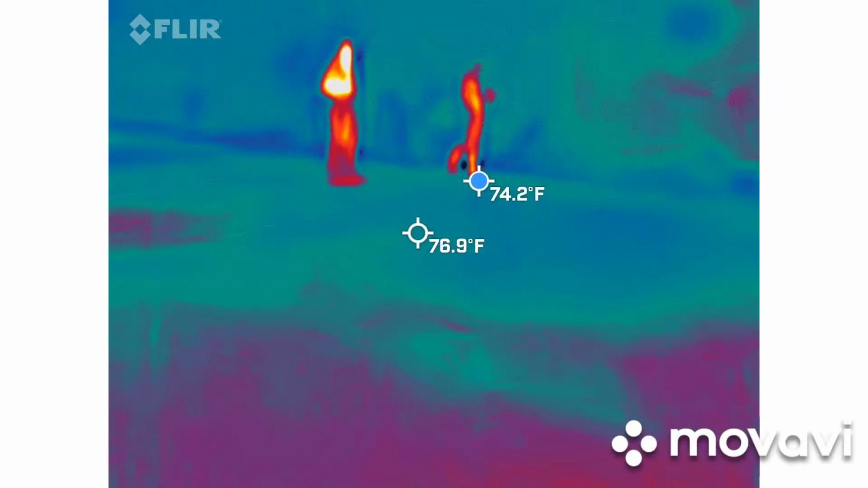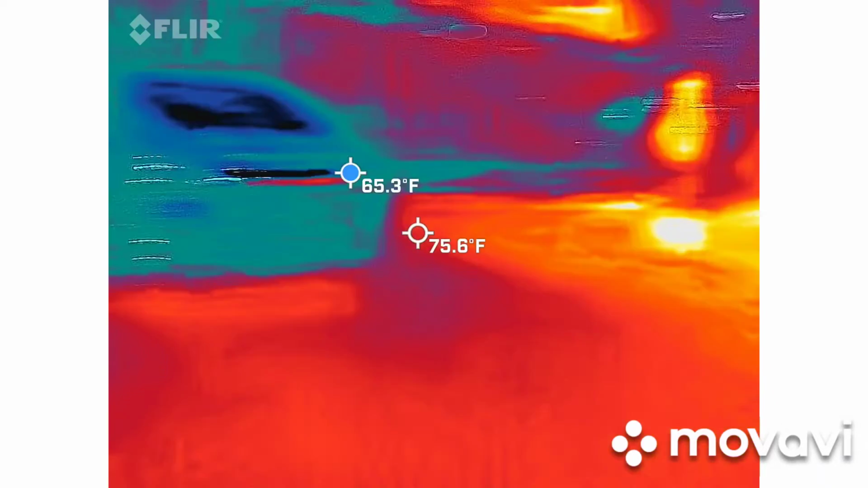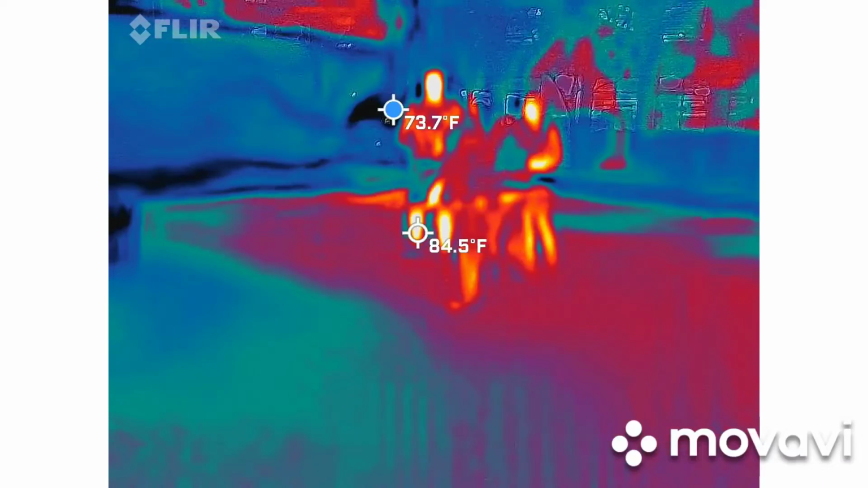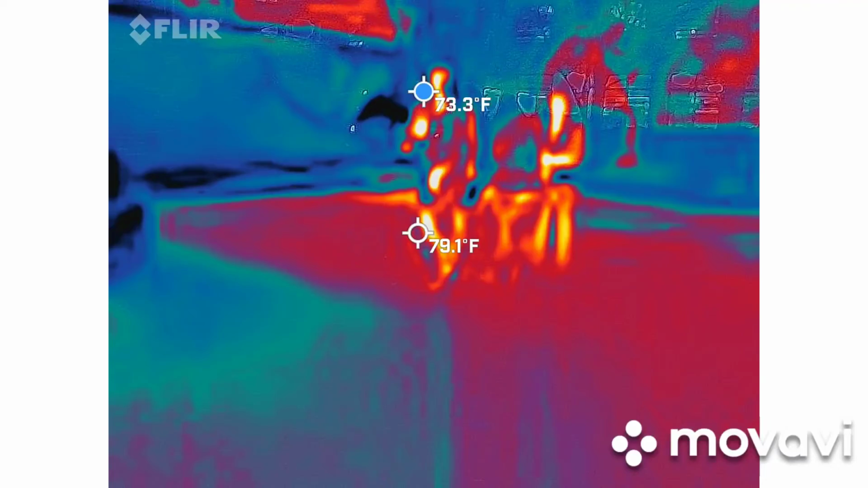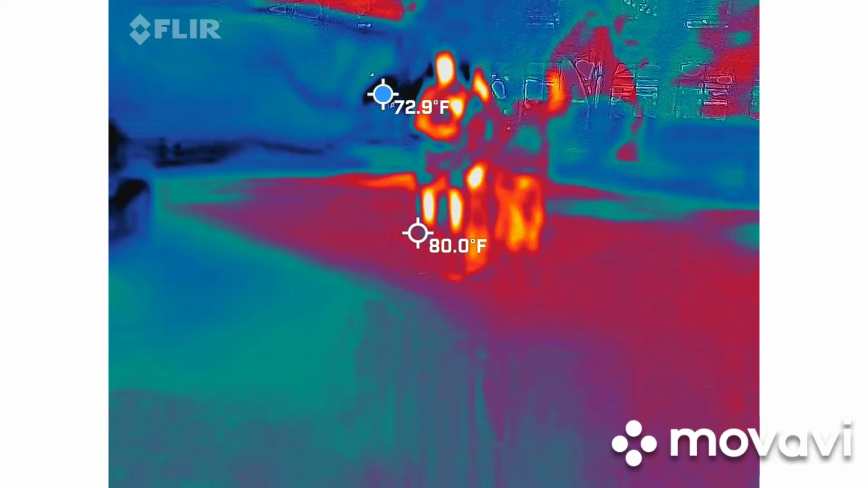You see that? That's max now. We're all the way up to that. That's crazy. Did you see that? All the way to the purple. That's right there.